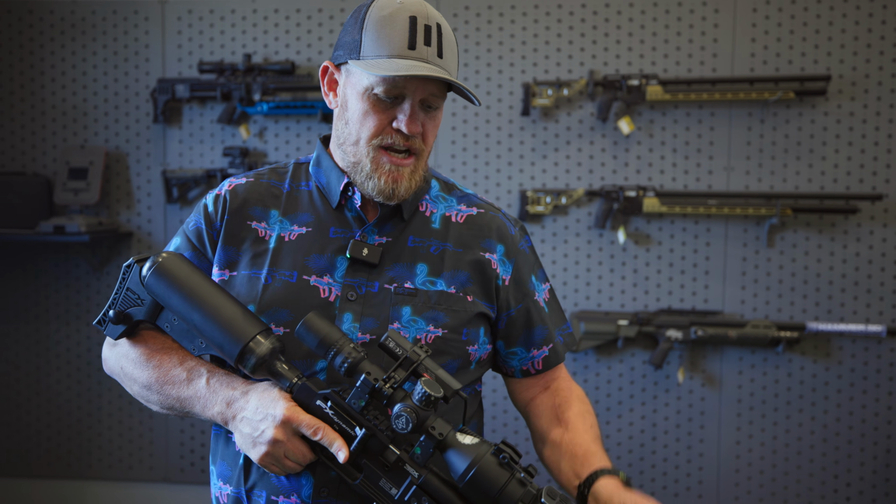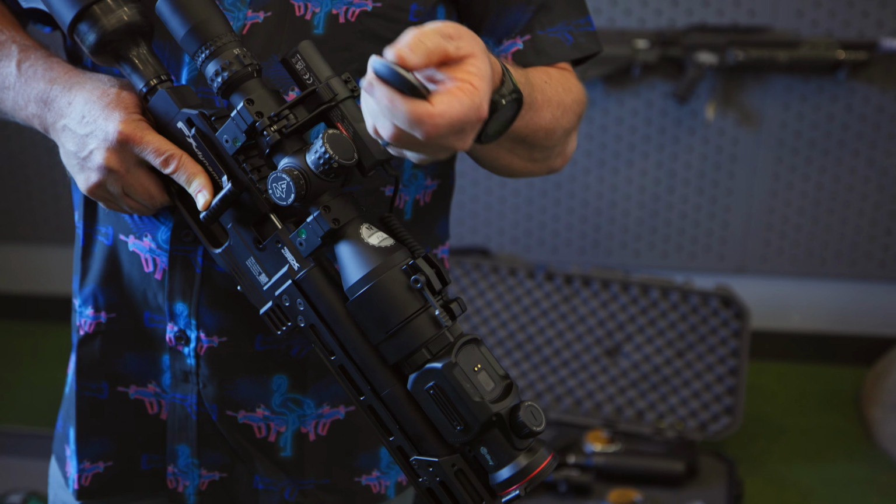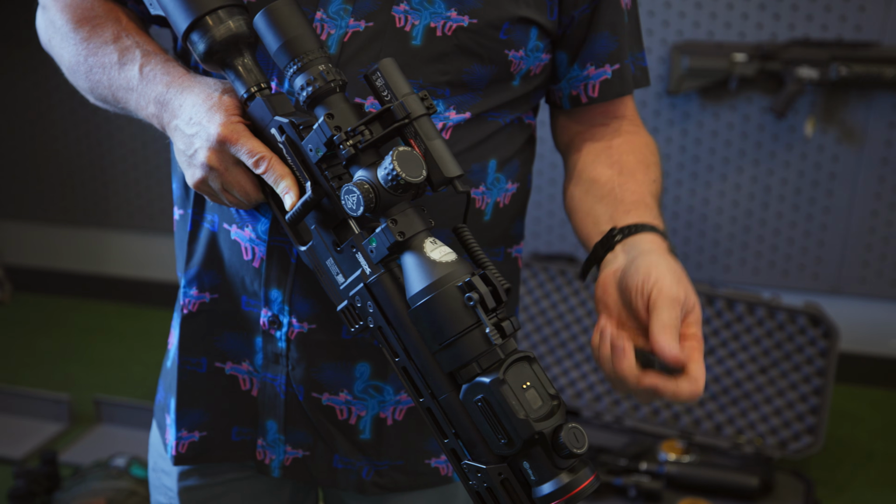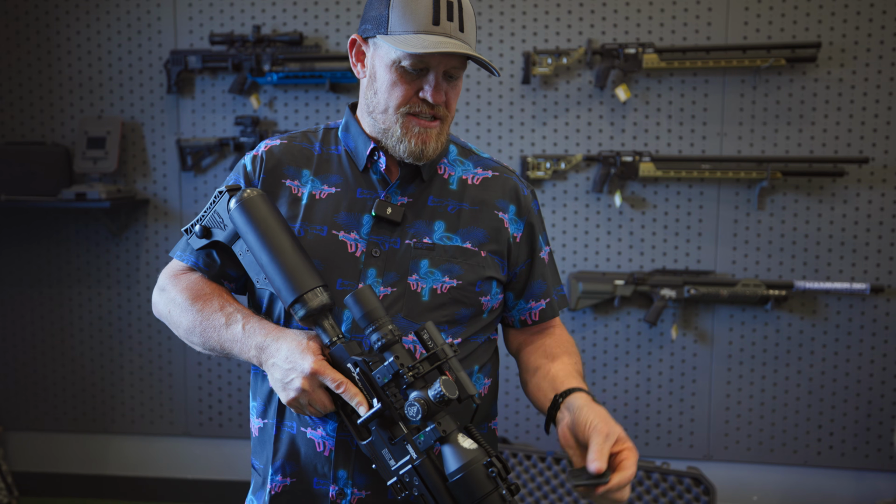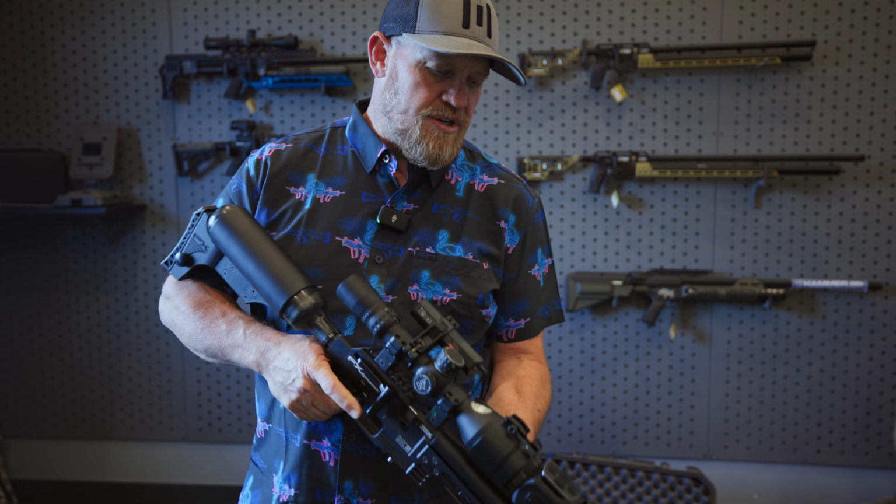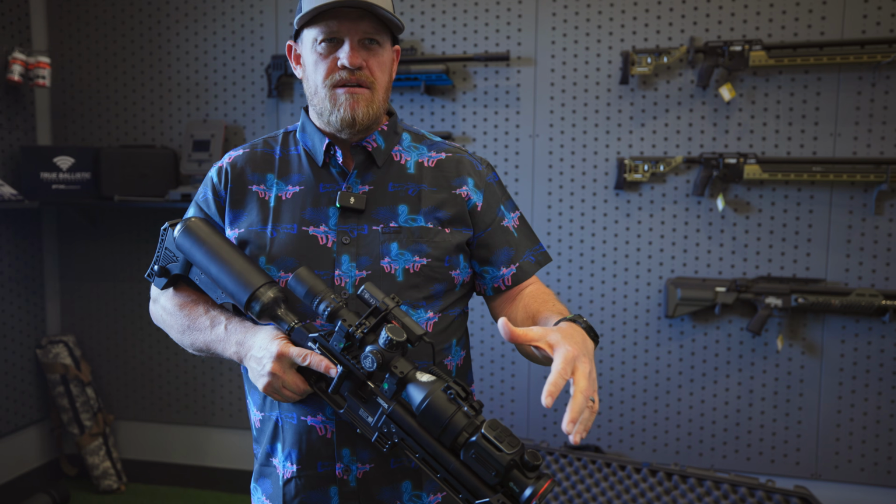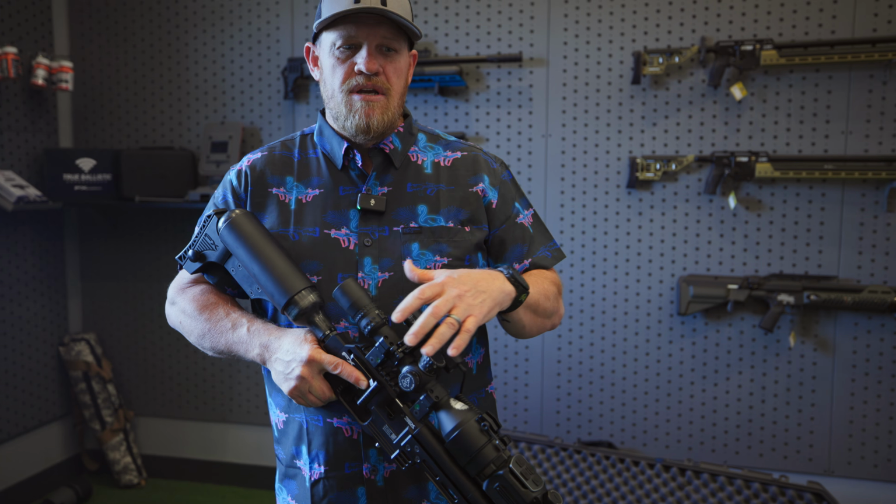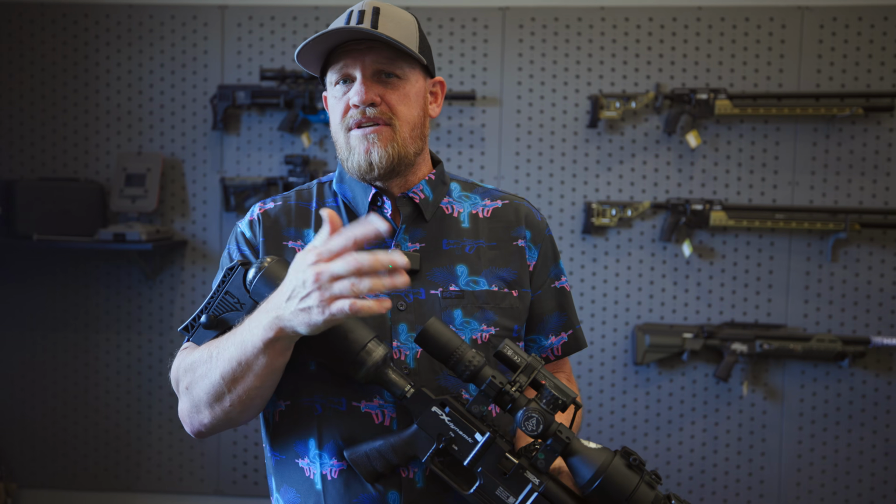So this is a super handy setup. This even has, look at this, the button's removed. I can use this as a remote to control my recording or my zoom or whatever functions I need right on the side of a gun. If I need to, I can just fix that to something else. But super cool feature. That's why we use clip-ons. That's the difference between a dedicated thermal unit versus a clip-on. A clip-on can be used with your day optics. A dedicated thermal will replace your day optics, and you can use it day or night as well.